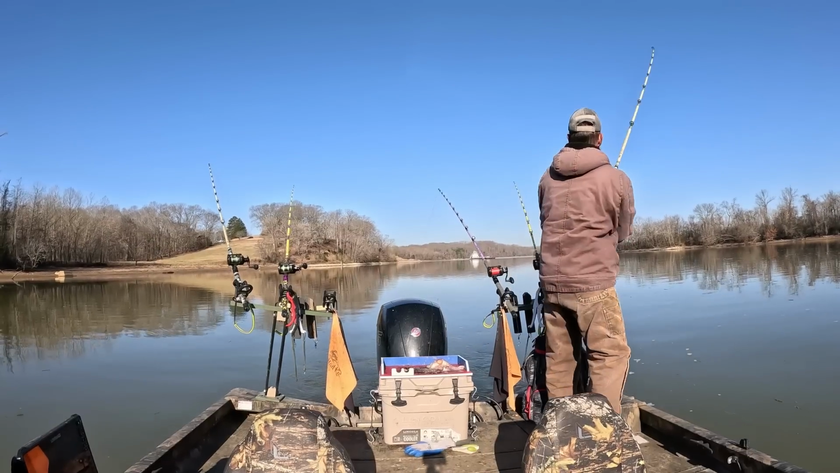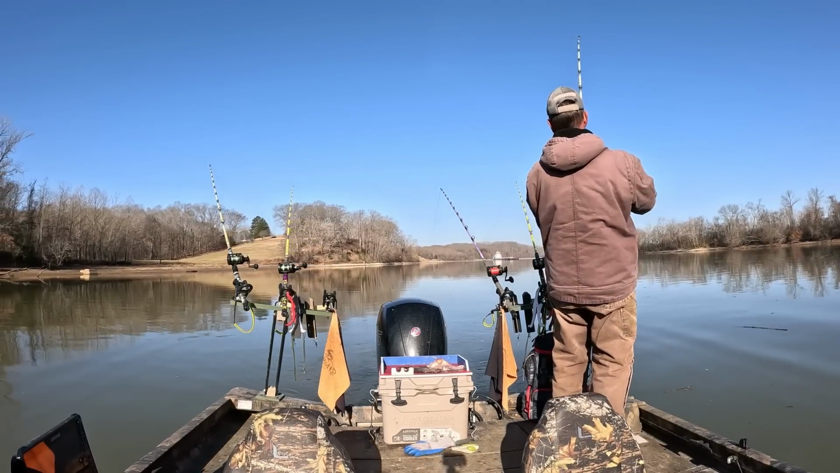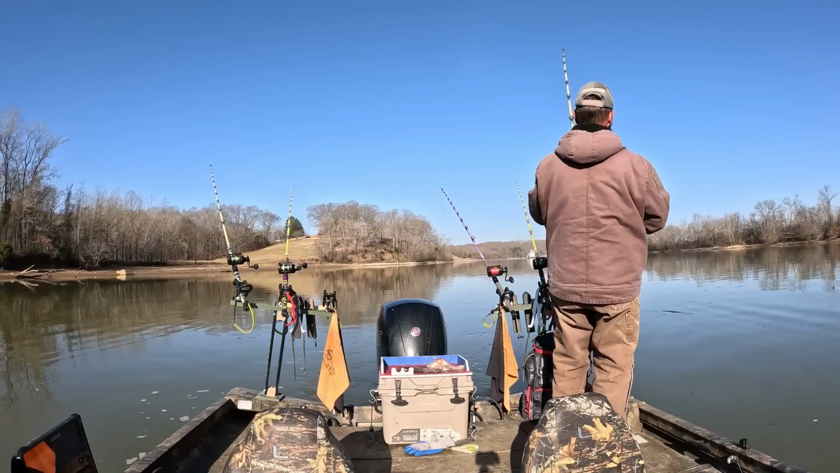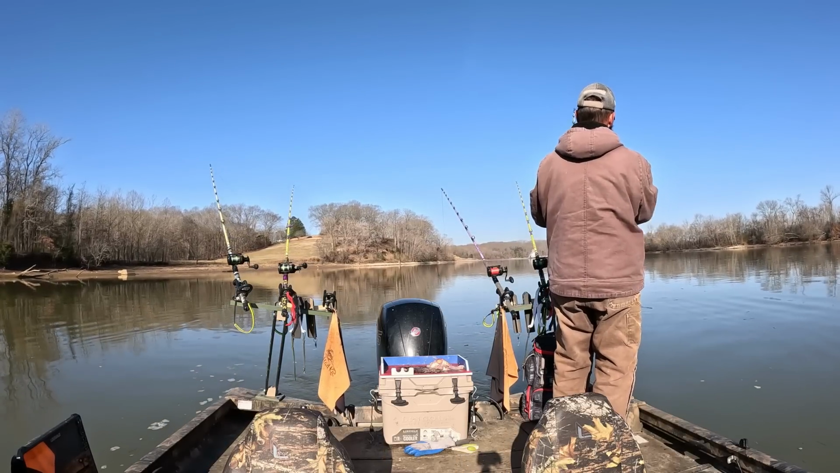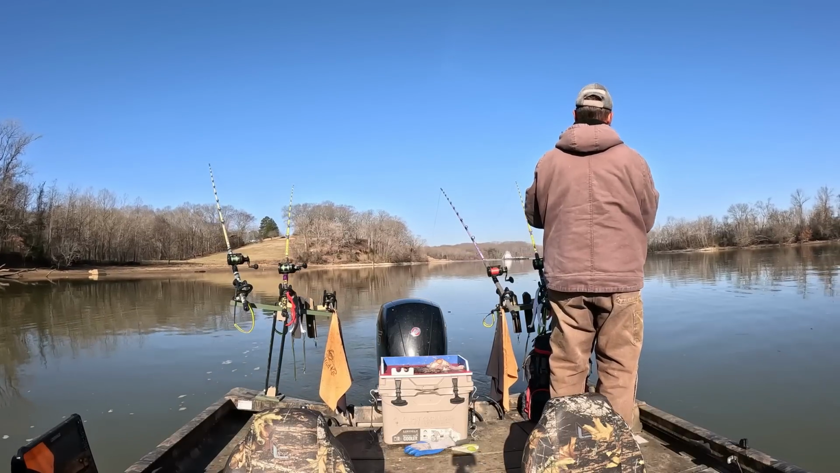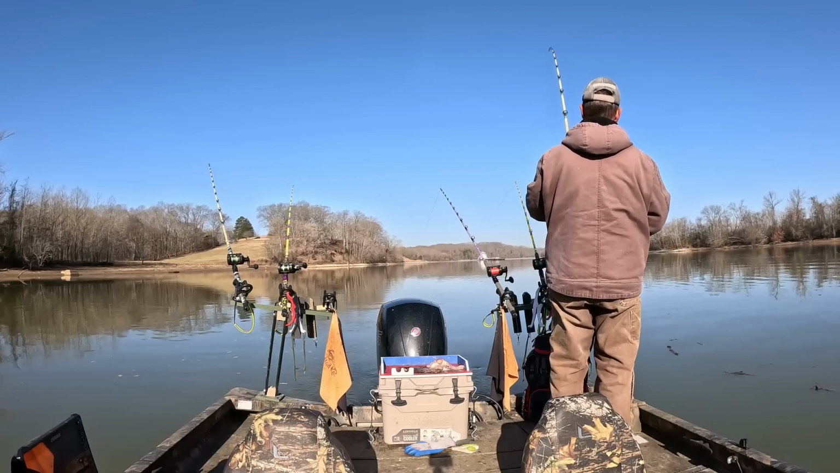Ooh, we got our first taker. Oh, he just dropped it. No, he's still on there. He's just swimming to me. Okay, cool. I like it when they just smack it like that. That's on a piece of white bass. I don't think he's a flathead, but got our first taker though.